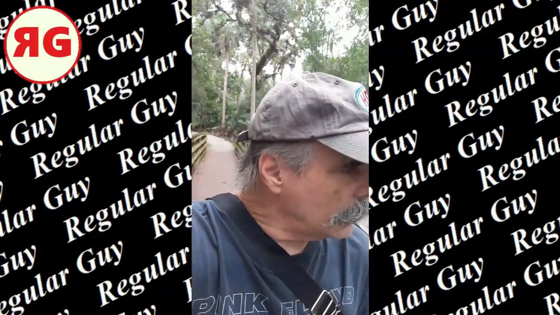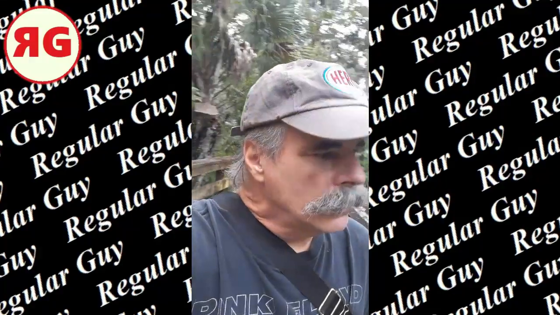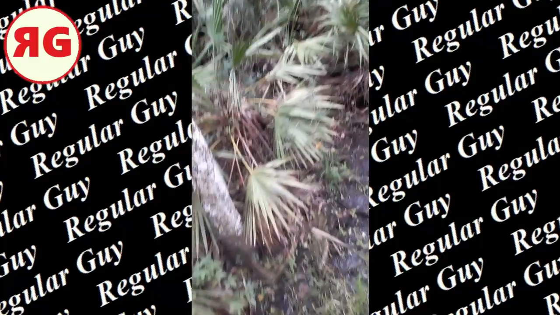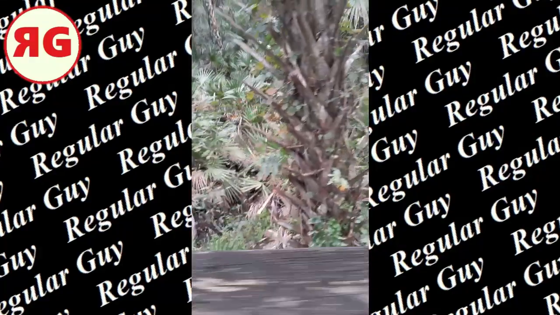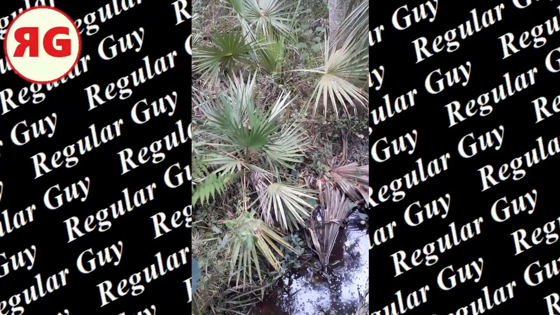Kind of keeping an eye out, like I always do. There's a place here where there's a game trail. Looks a little muddy. And if you come a little bit farther, there's a little body of water here. I would say a stream, but it's not moving.